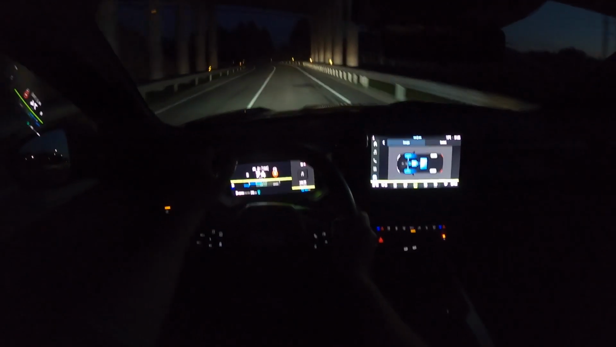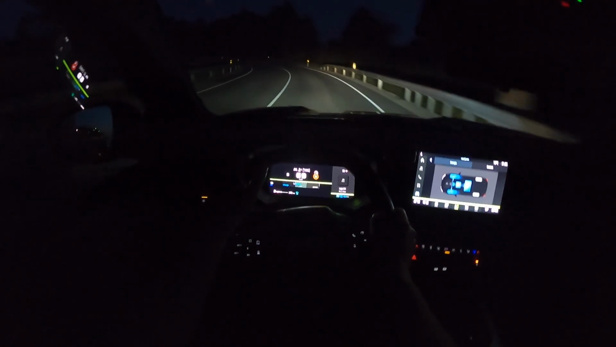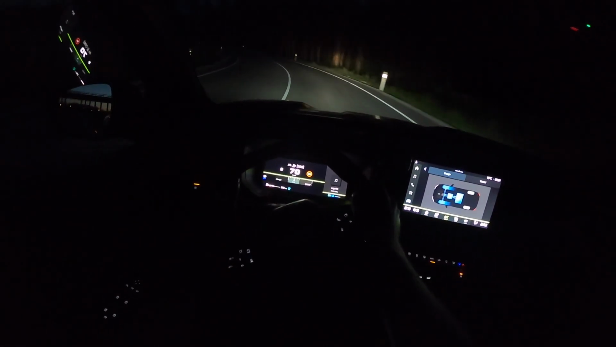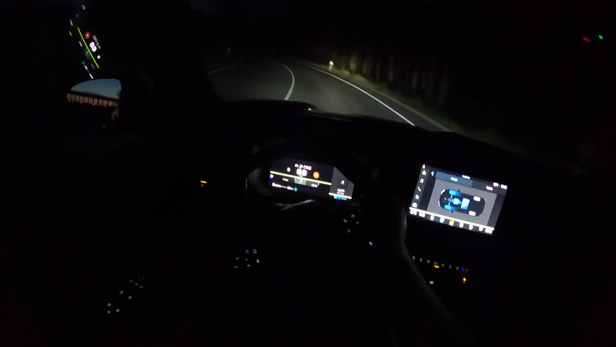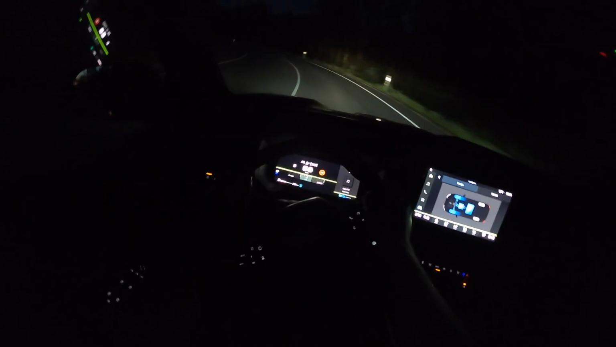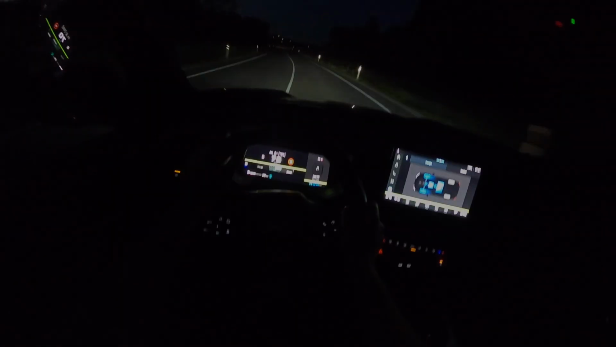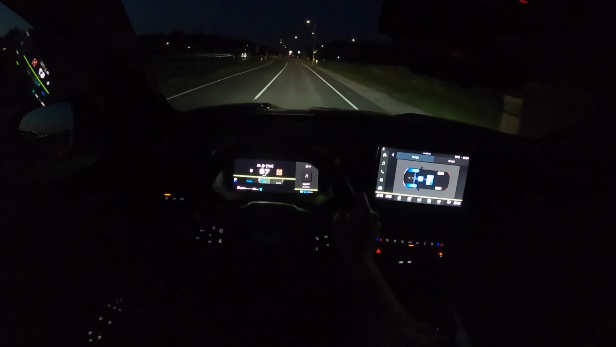It loves curves, as the steering is quite light and really predictable. There is some feedback, and also the throttle pedal is quite responsive.